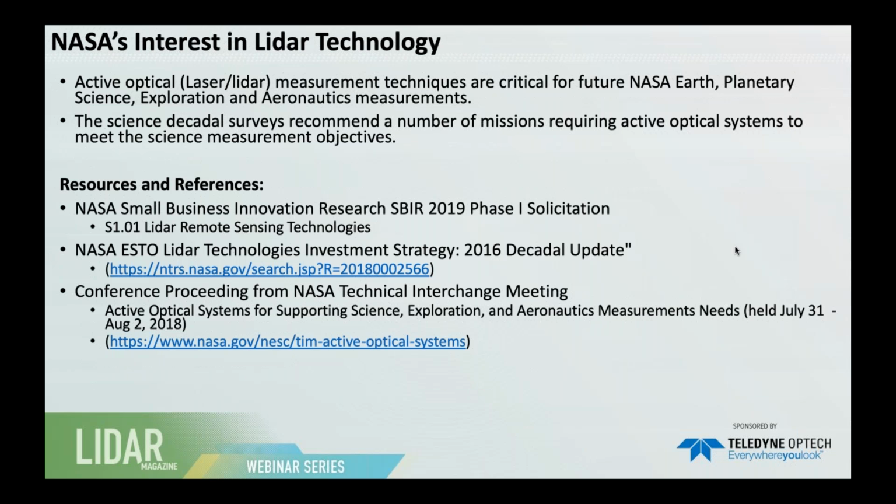And so this is just my final slide on NASA's interest in LiDAR technology, and I won't talk too much about this because there are a bunch of other centers that are far more involved in this than I am. But active optical measurement techniques are critical for the future NASA Earth, planetary science exploration and aeronautics measurements. That's from some of these resources and references below.